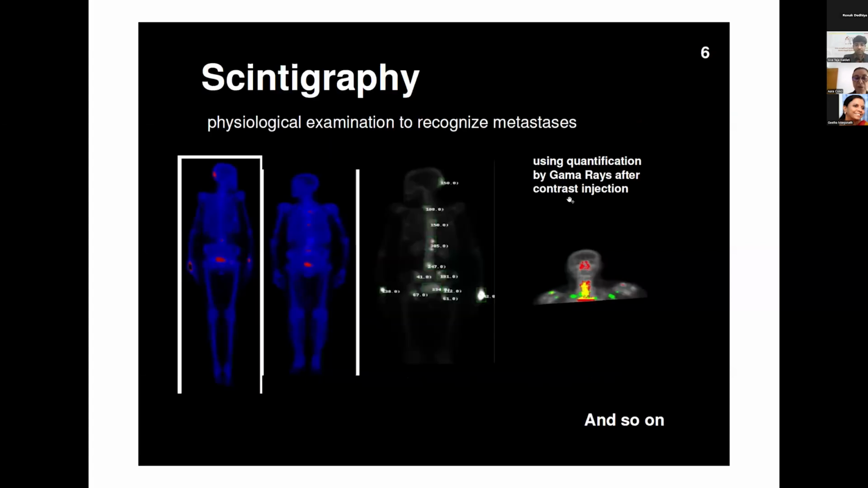It's interesting to have a special application for every type of image. Scintigraphy is much more similar to thermography. Scintigraphy is a physiological examination from the beginning, as is thermography. And like the PET scan that the first keynote mentioned, it is a way to recognize metastasis, to recognize if the cells of some kind of cancer have migrated to another part of the body.